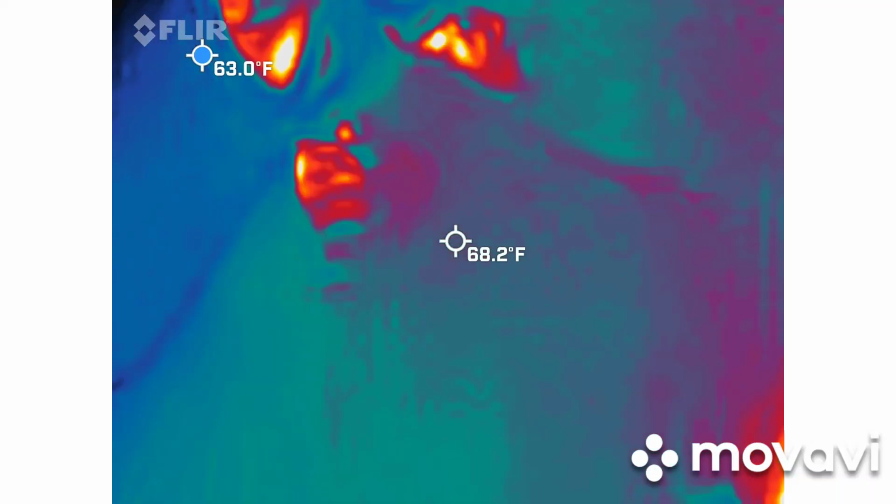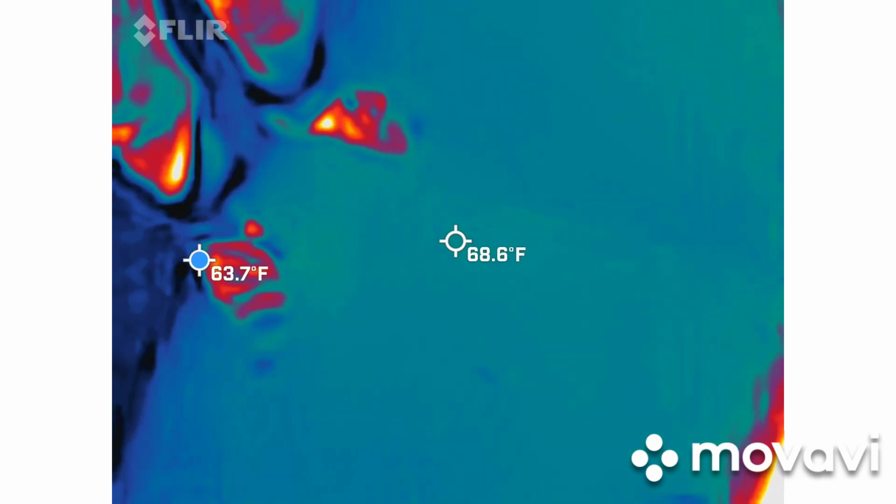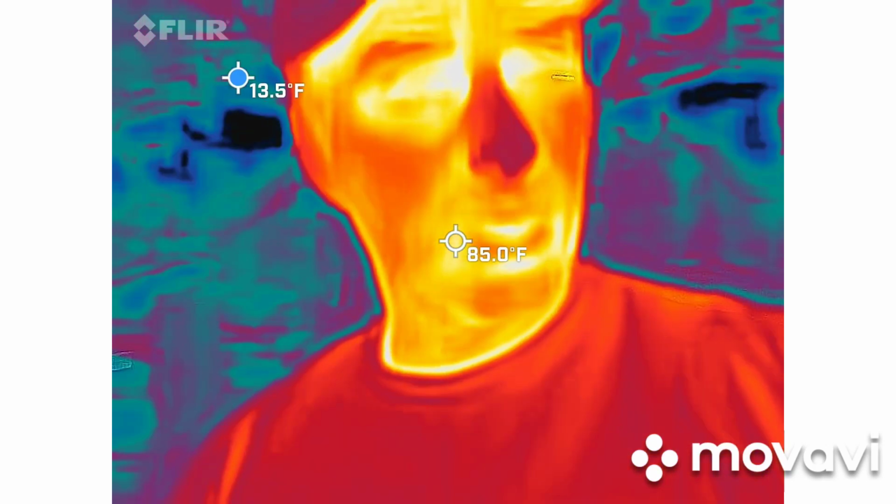Seat. Cold. Right. Heat or cold seat. And that's exactly how I have this guy set up. It's set up to basically measure cold spots. So again, you guys should be able to see me in there. I'm orange, red, and yellow.